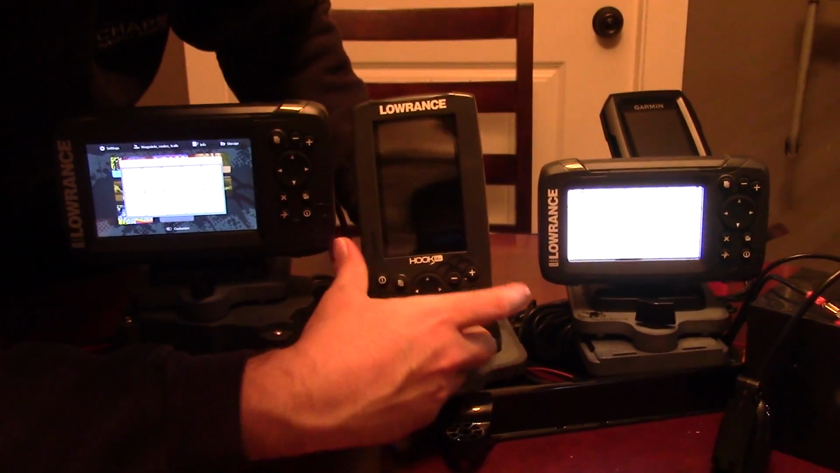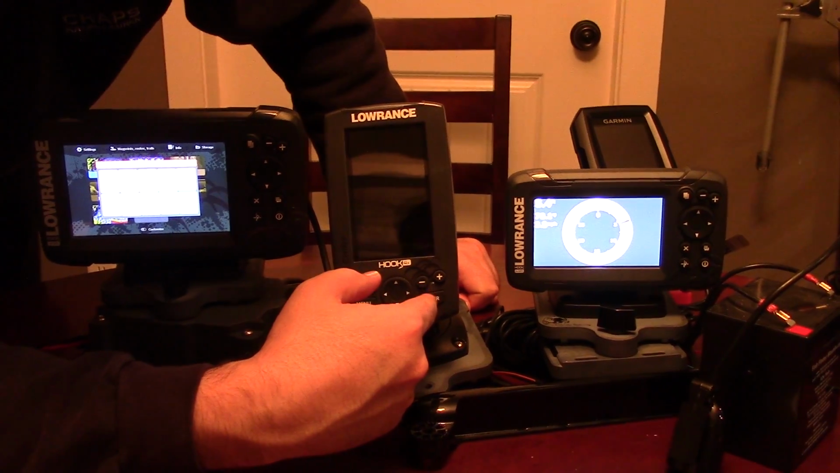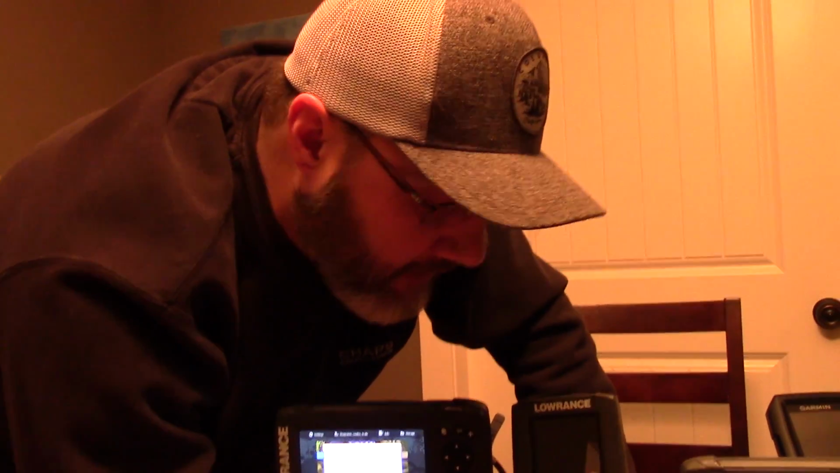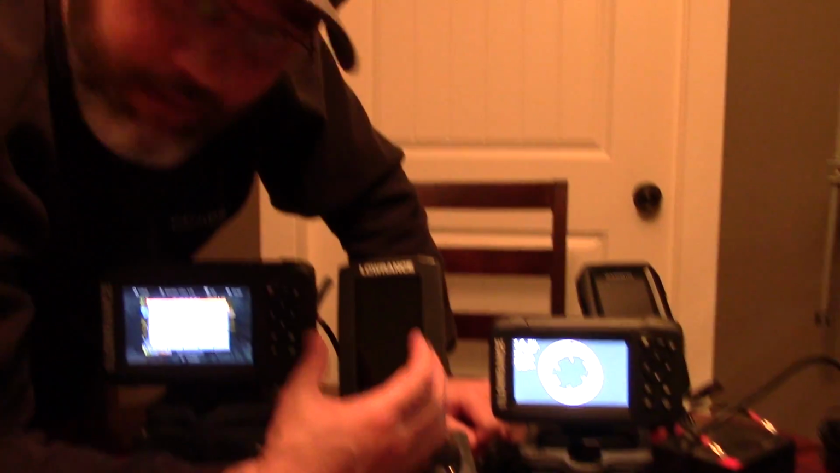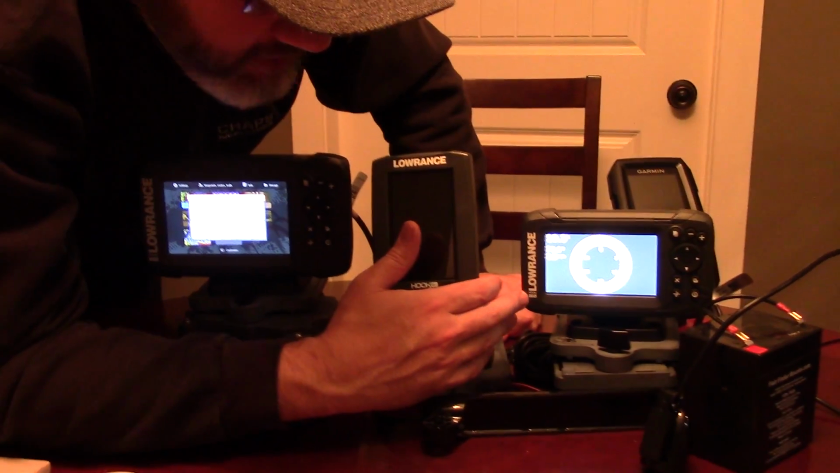And this guy, I don't have it powered up right now. I should power it up another time. But you could actually do a split screen on these old ones. The split screen capability on these old ones has gone away in the new models. So you can actually put a split screen on the new Hook2 4. And they've dumbed down the 4 in terms of you can't get as many models of them. It's just 2 models, I believe. It's the Hook2 4 GPS, Hook2 4X GPS, and Hook2 4X, and that's it.